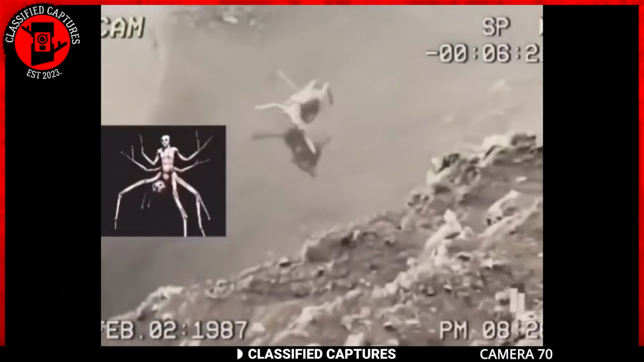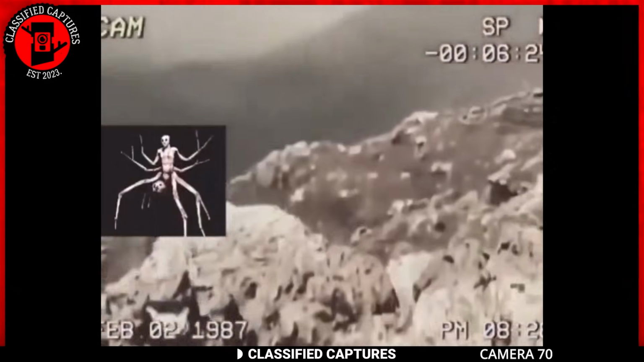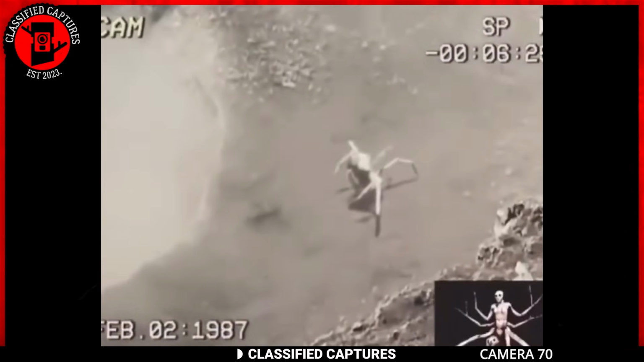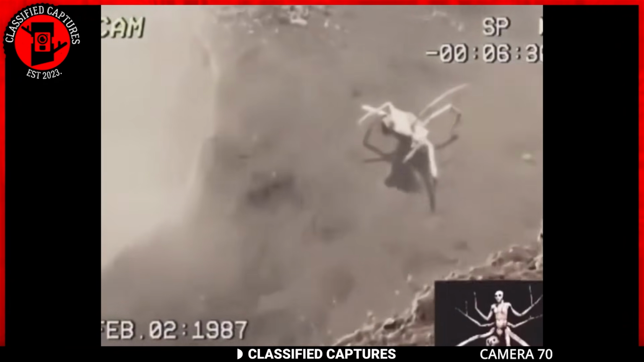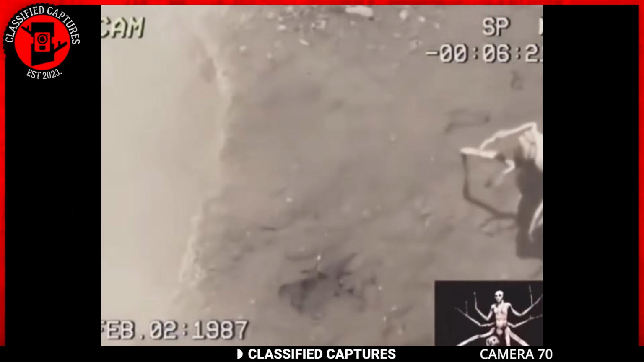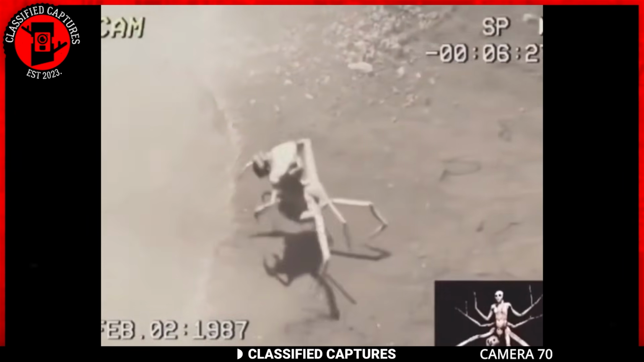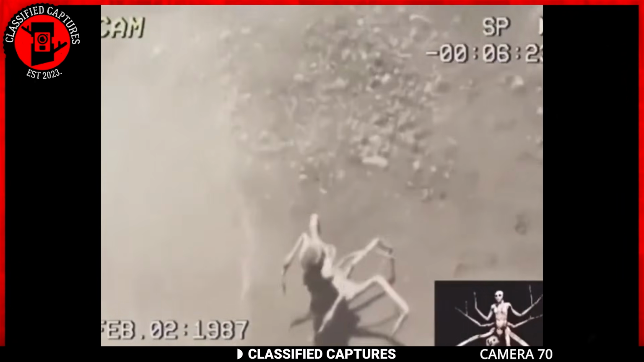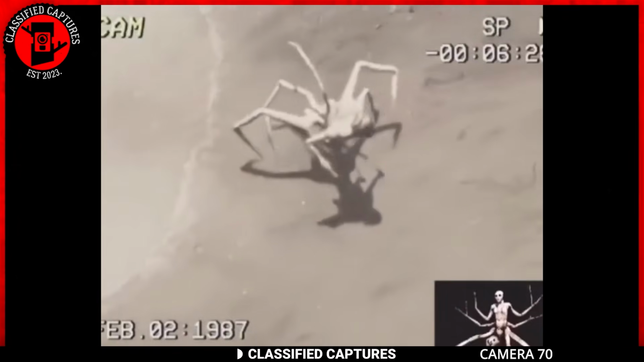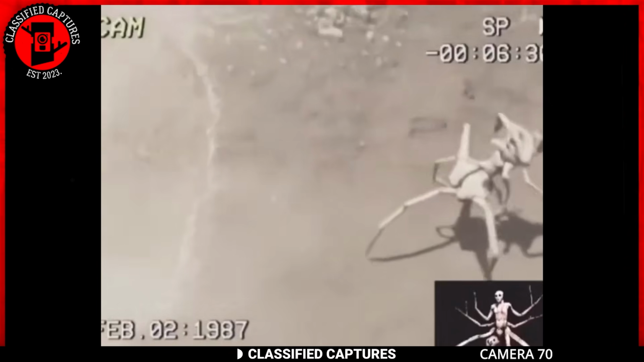This next footage is said to have been taken as far back as 1987 near a volcano. The clip was allegedly taken because of the strange creature you see in it. But what exactly is that creature? It looks like some sort of huge spider-like monster. Its lower body was made of many legs that looked like roots, but its upper body looked eerily human. You could see its head and shoulders.